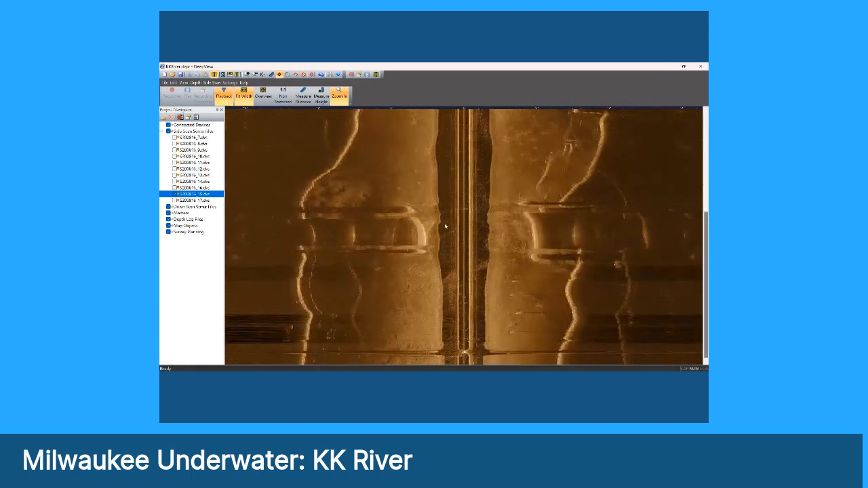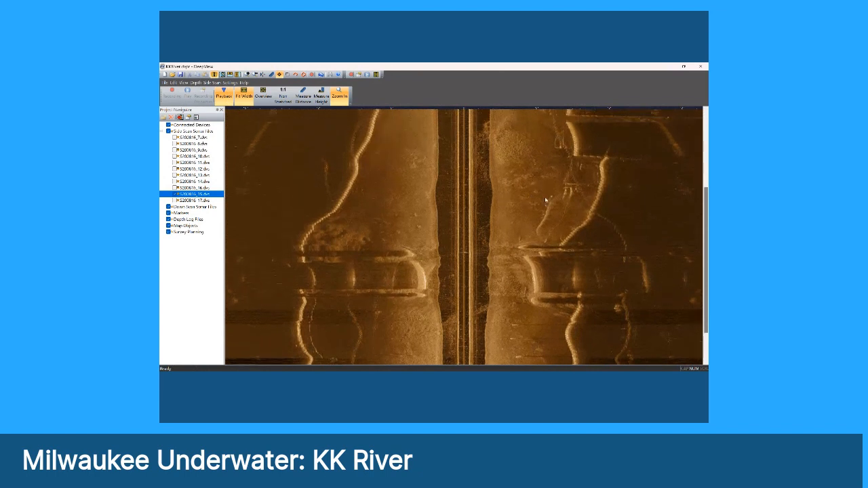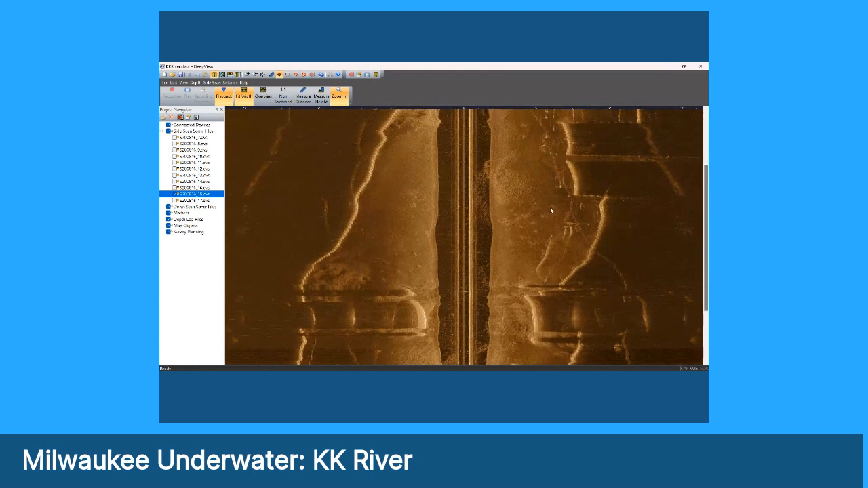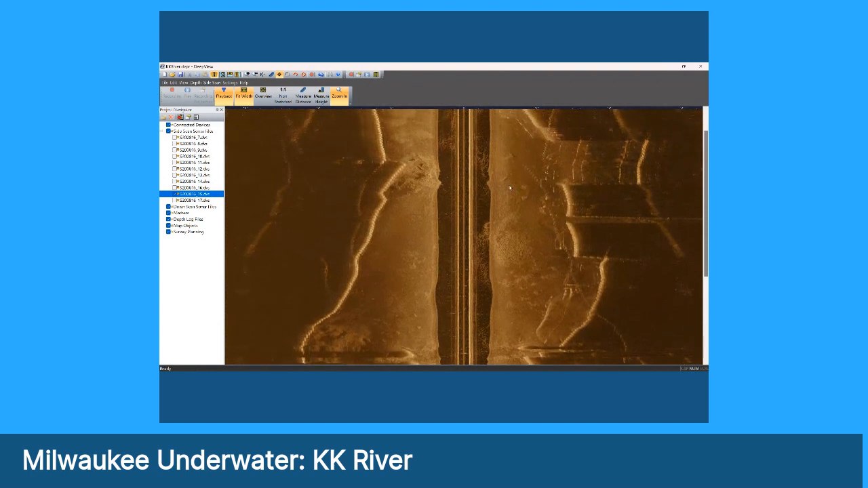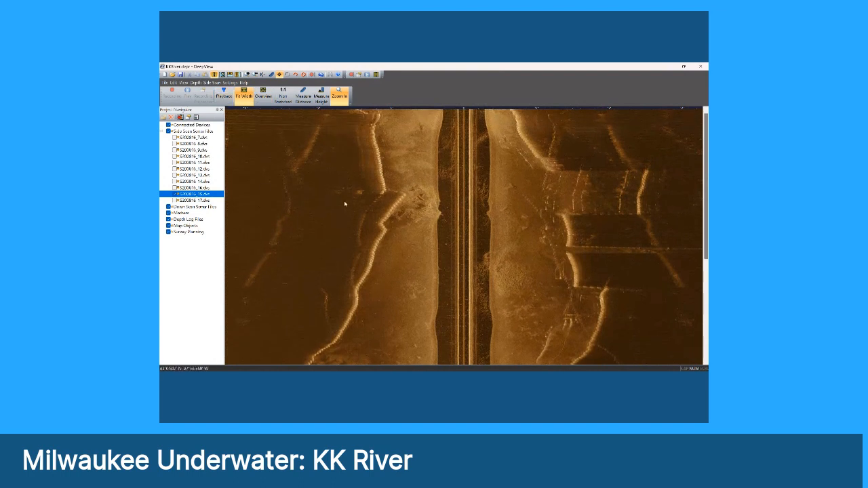We're getting exceptional seeing here. You can really see the texture of the bottom. You can see all of the detail of what's on the bottom of the river here in really great definition. And again, there's some small objects, but no major things that I'd call a shipwreck. But it's really exceptional seeing in this image here. And we got seeing like this almost throughout our survey, where we just got excellent acoustical imagery of all of Milwaukee's river bottoms. And in many instances, we found some unusual stuff.